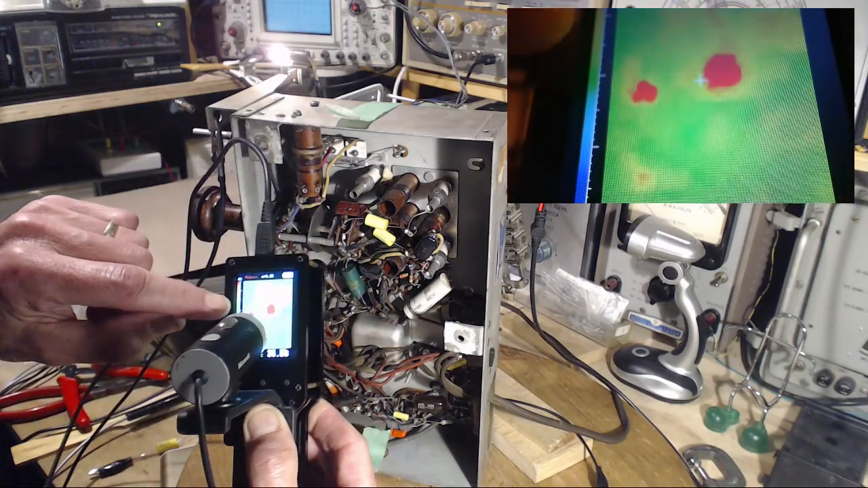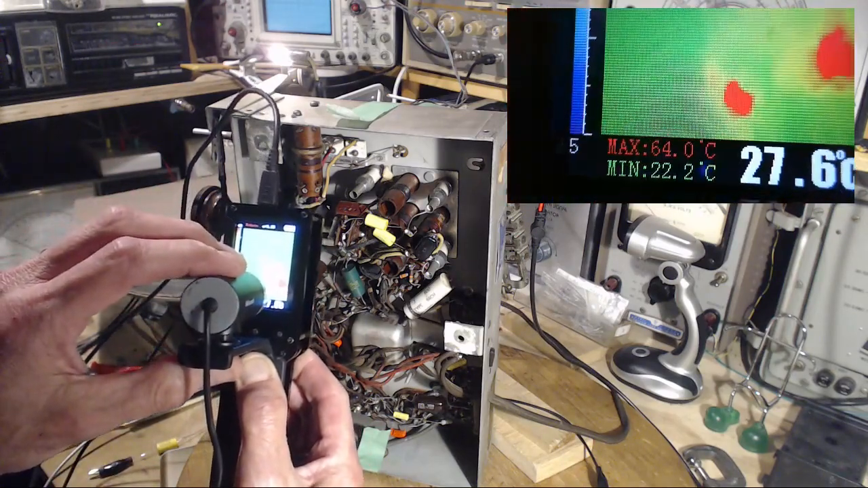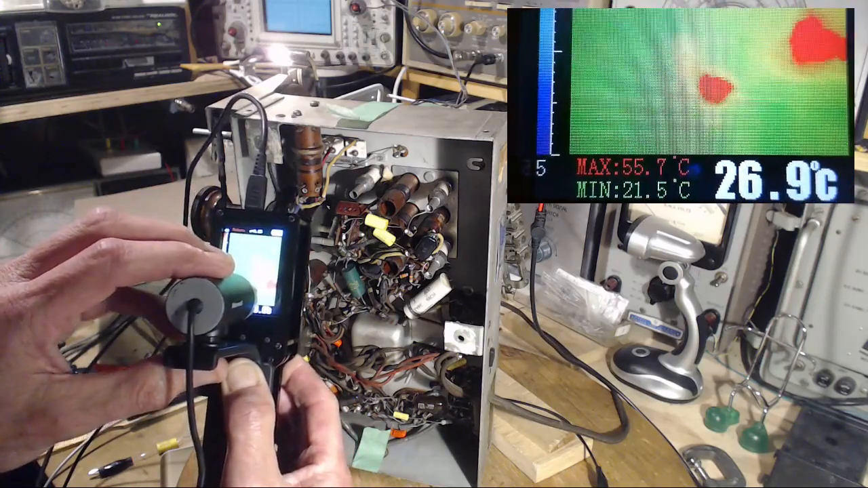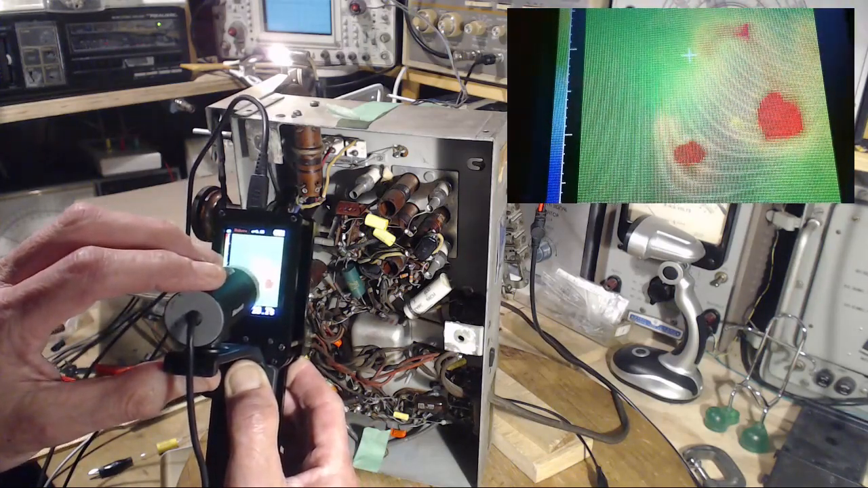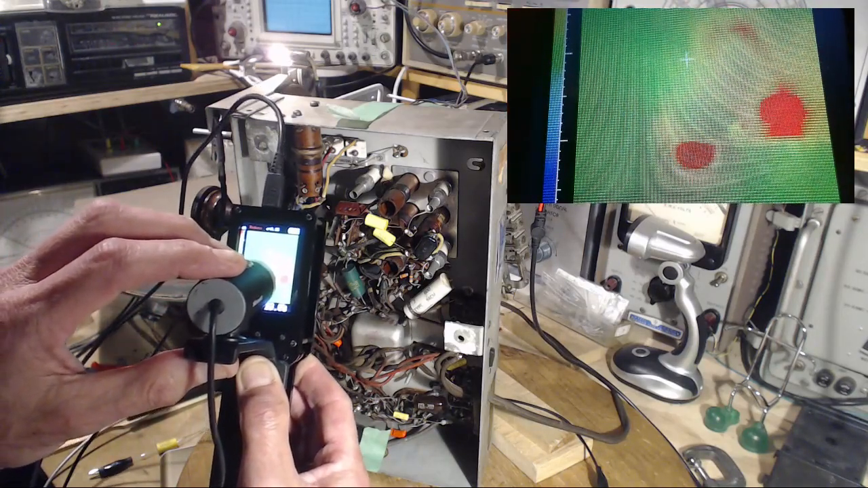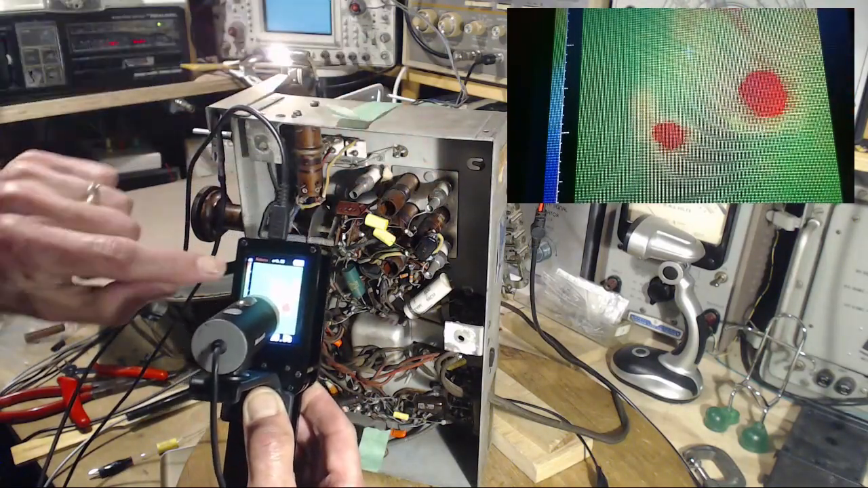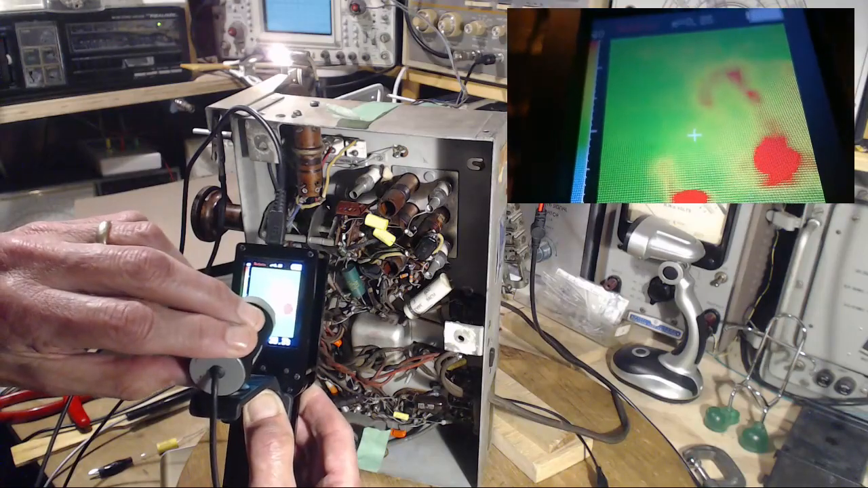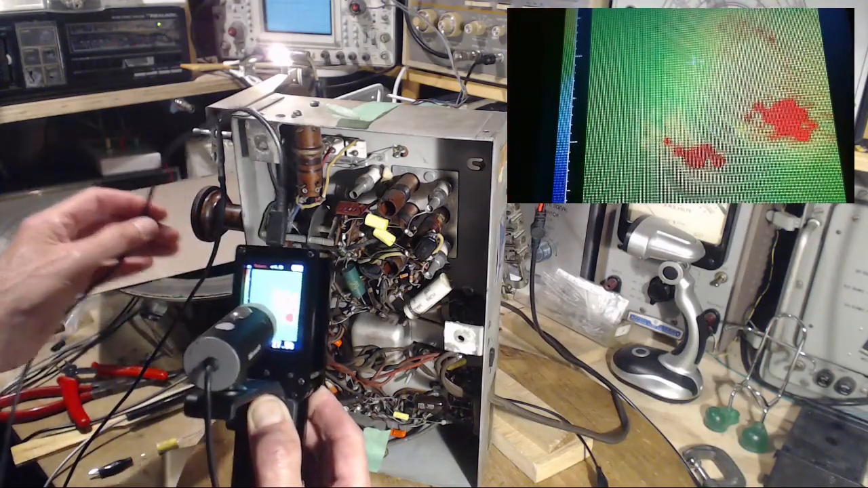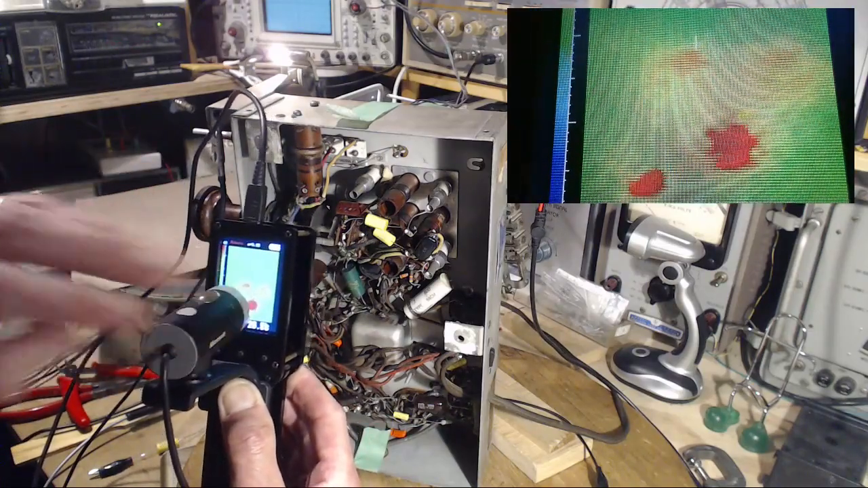So I put this... Oh, by the way, in the camera at the bottom here, if I can get it on there, this thing's always telling you the maximum temperature and the minimum temperature on the screen. It's floating two little plus signs around. Can we even spot them? I think one of them is lost in this big red spot here. The other one's floating up in the top corner, the green. So anyway, it identifies the hottest and coldest spot and marks them on the screen so you can see them. It's kind of neat, eh?